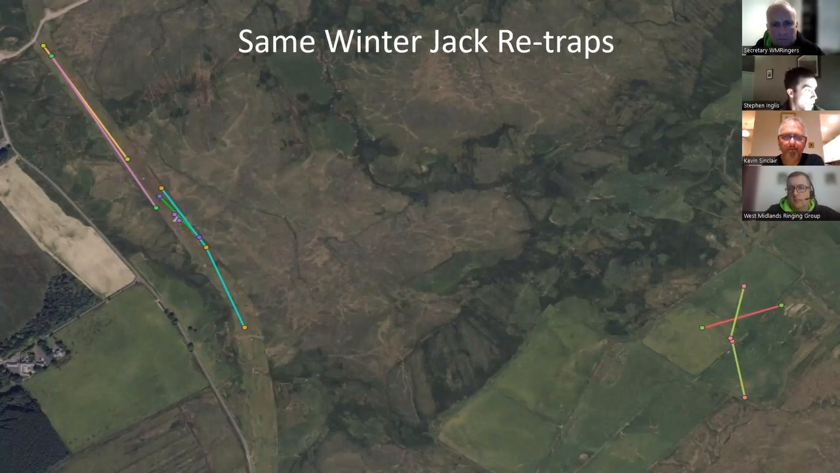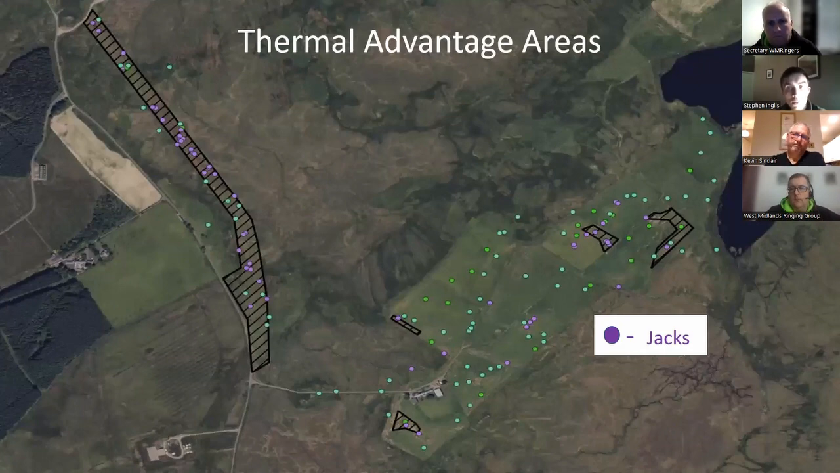So if you go on to the next one, that'll hone in on where the thermal has really given us that advantage. Across the site, it's been really good for all the small birds, the passerines and jacks, but it's most useful in some of the wetter areas where we find the jacks most often, but also the areas where the vegetation's a little bit more rough.